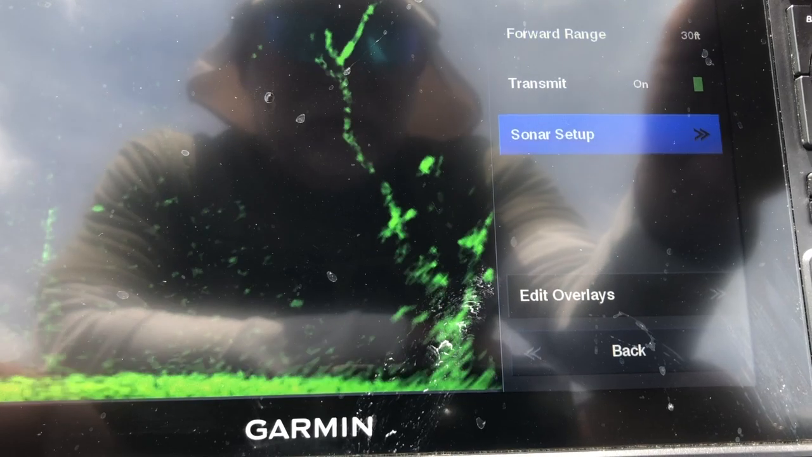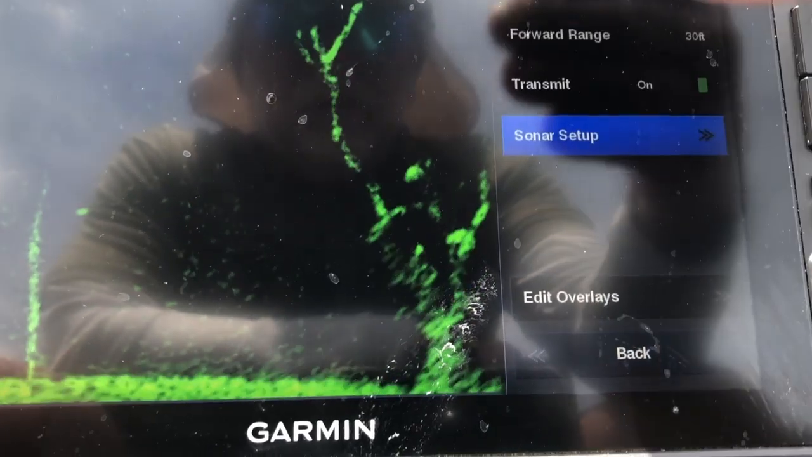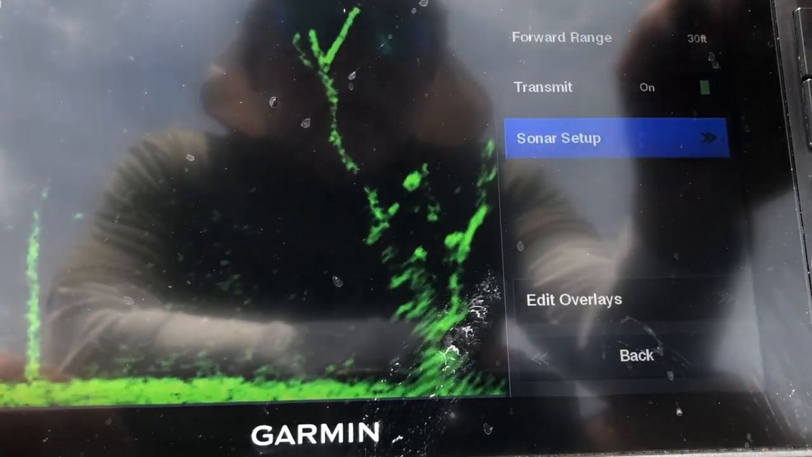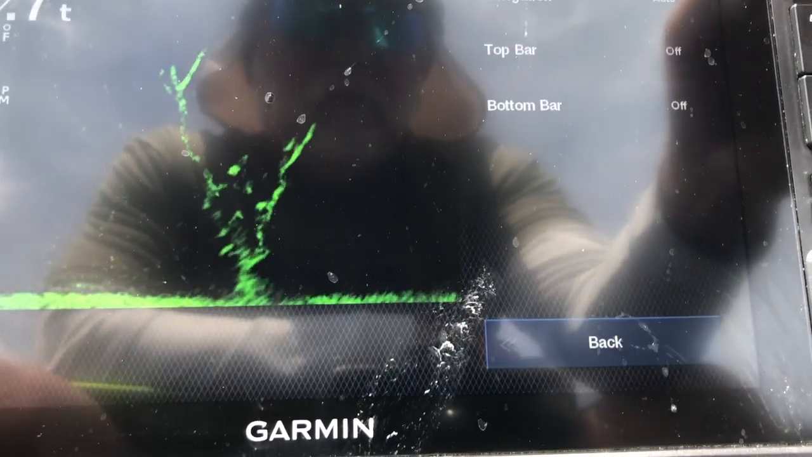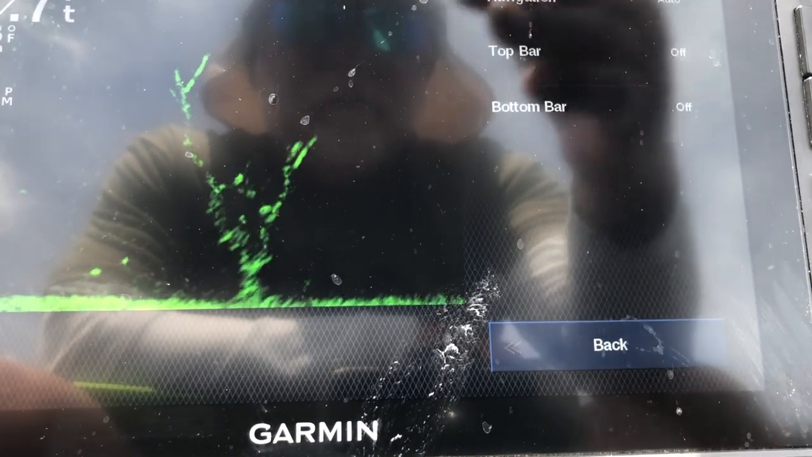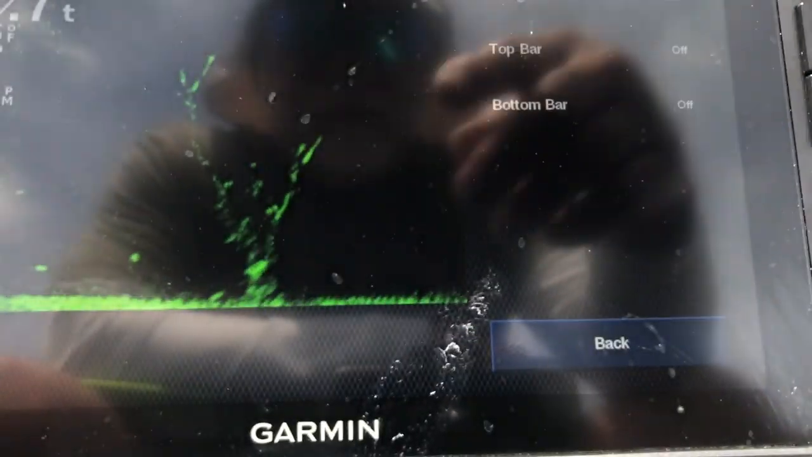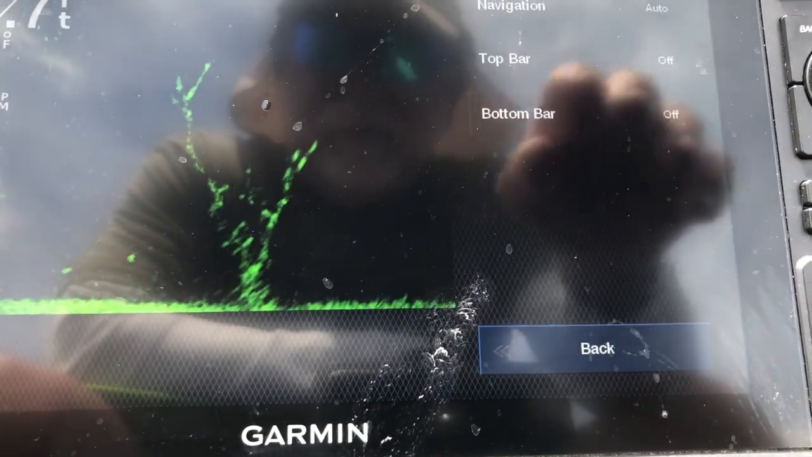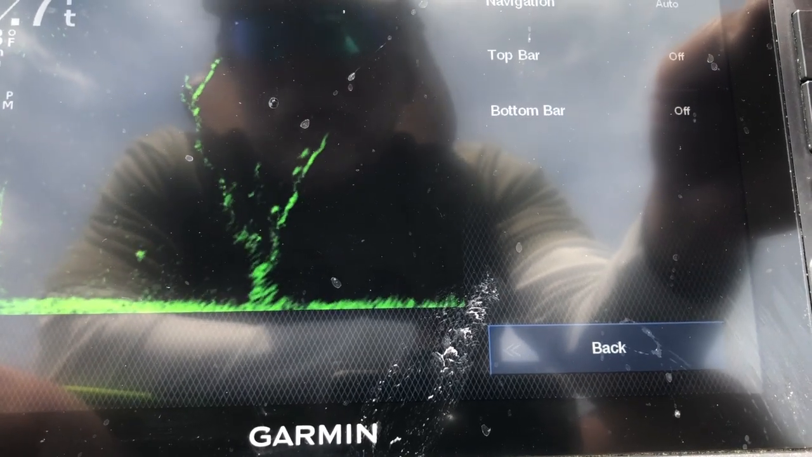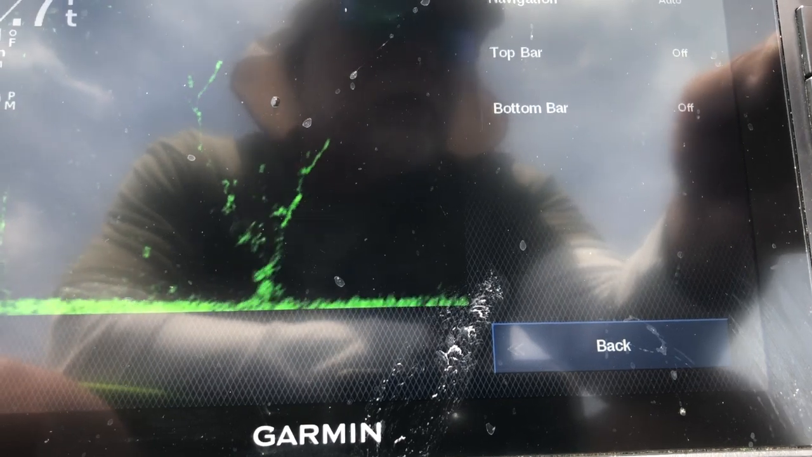What else? If you've got stuff on the right of your screen that you really don't like, you can go to edit overlays and get rid of your top bar. Say I've gotten rid of the information that was at the top. I don't care about that. All I've got is the information on the left, my depth, my temperature, voltage, and the time of day. So I'll know what time it is to go home so I don't get in trouble with Miss Pam.